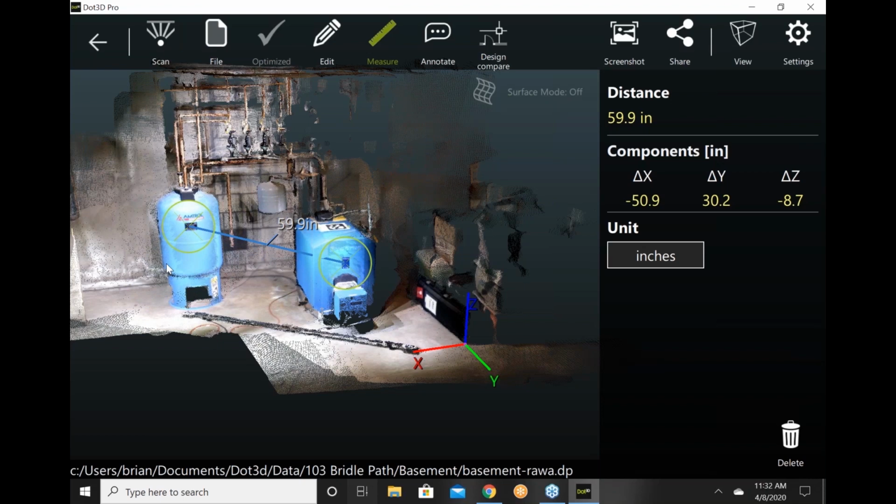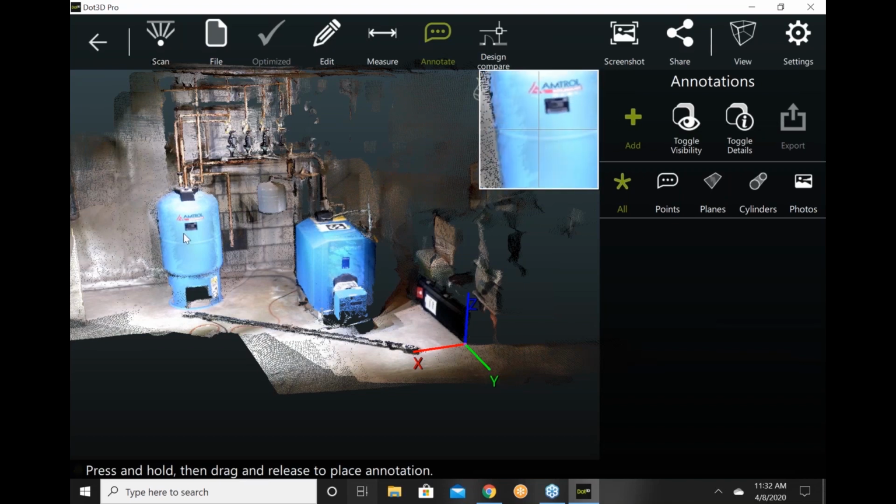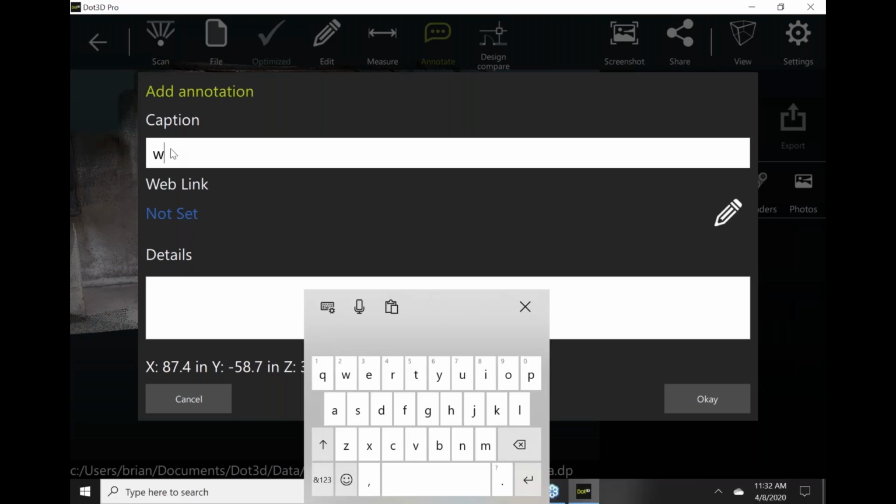So another thing that is very useful to do in the field is to annotate the scene. So we're going to make some annotations here. I've selected the plus key for the annotations, and now what I need to do is pick a point. So we're going to pick a point here, and I've got that magnifying glass. So this is going to be a point annotation, and we're going to key in, water heater.